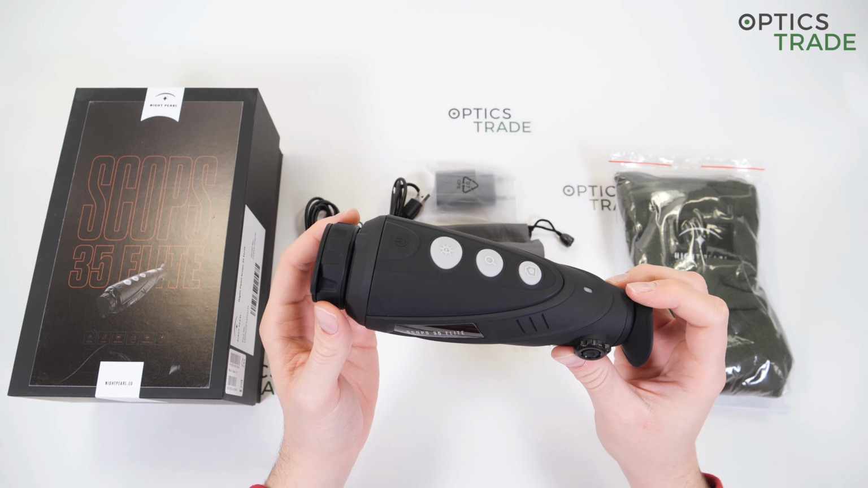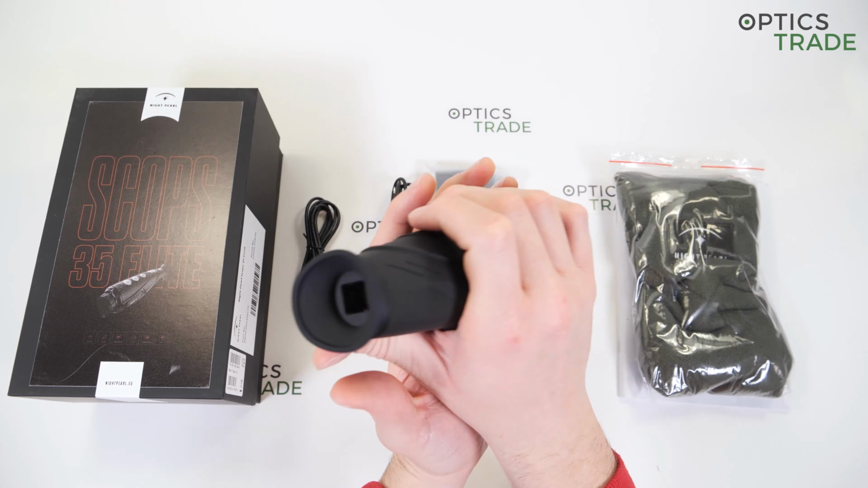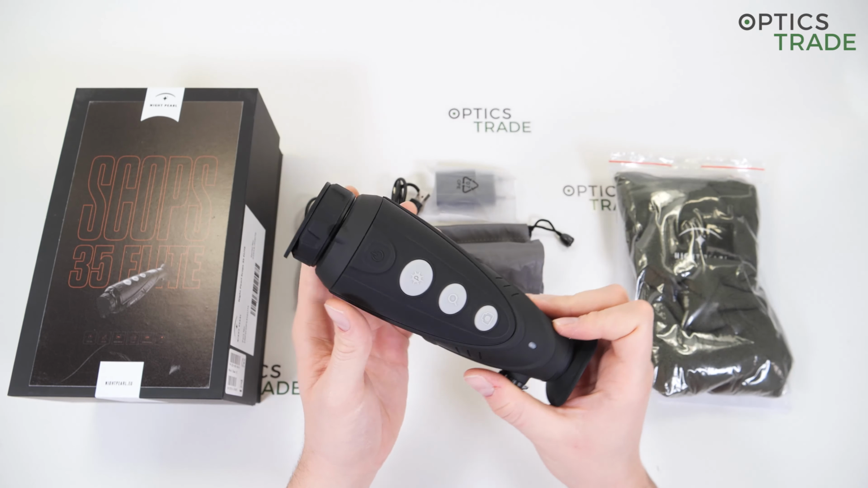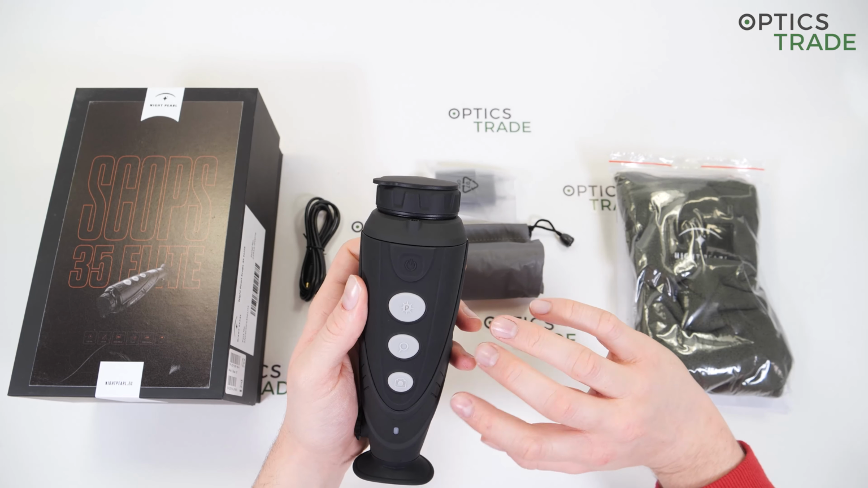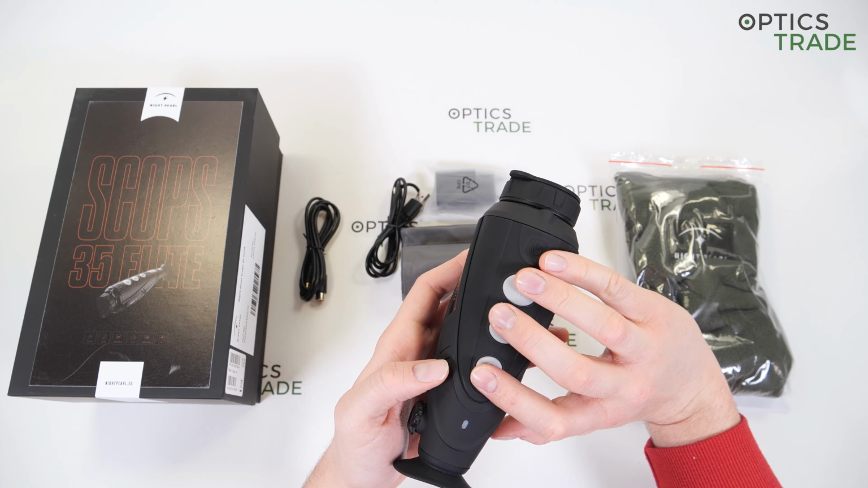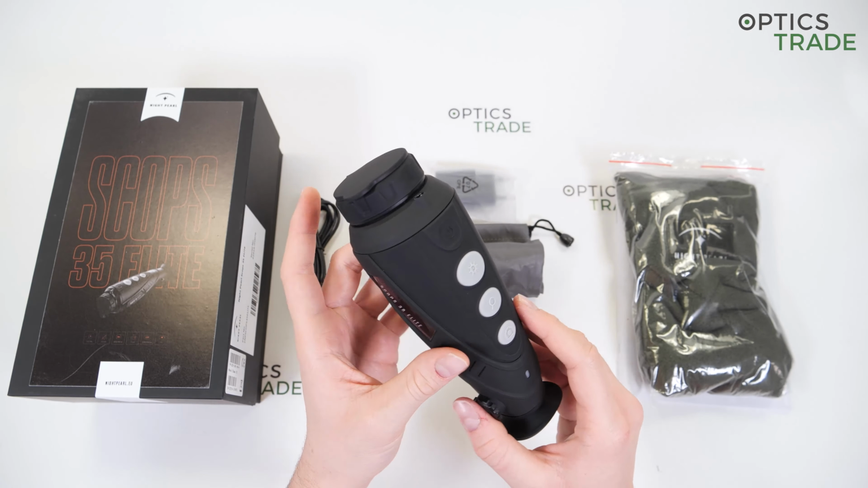If you look at the device, you can see that it's ergonomically shaped to fit in the hand of both right and left-handed users. The buttons are positioned well, so you can reach each of them with the assigned finger when you're using them. So there are 4 buttons altogether.